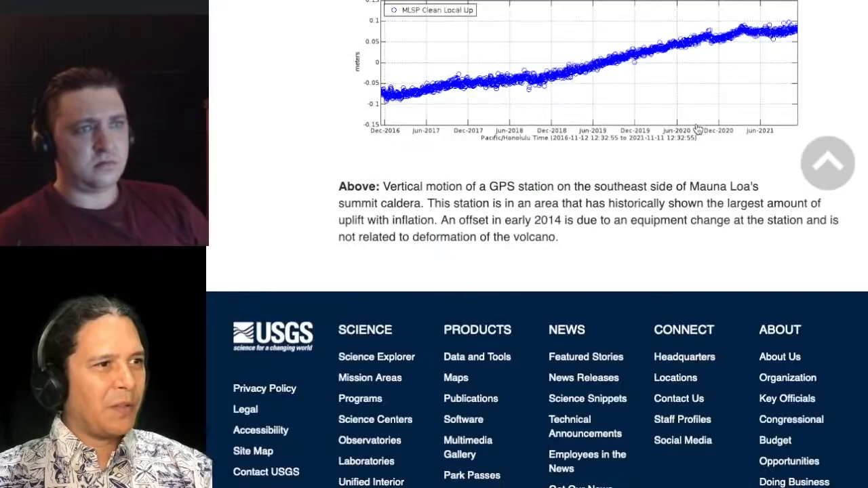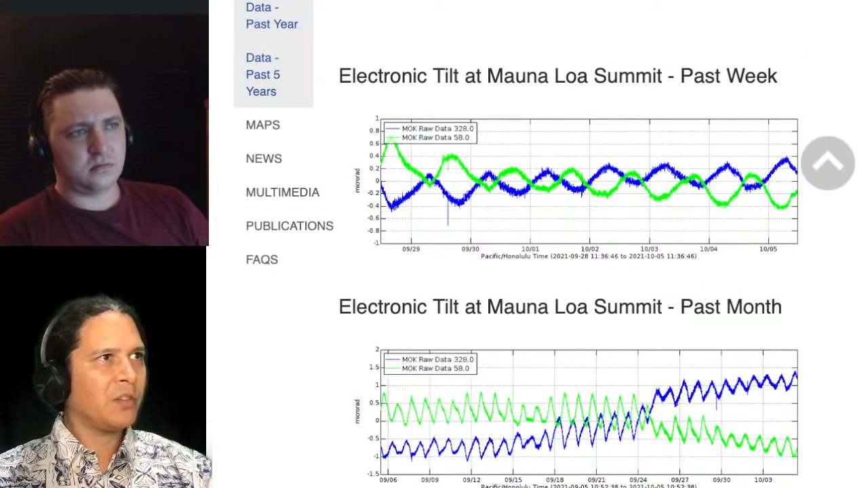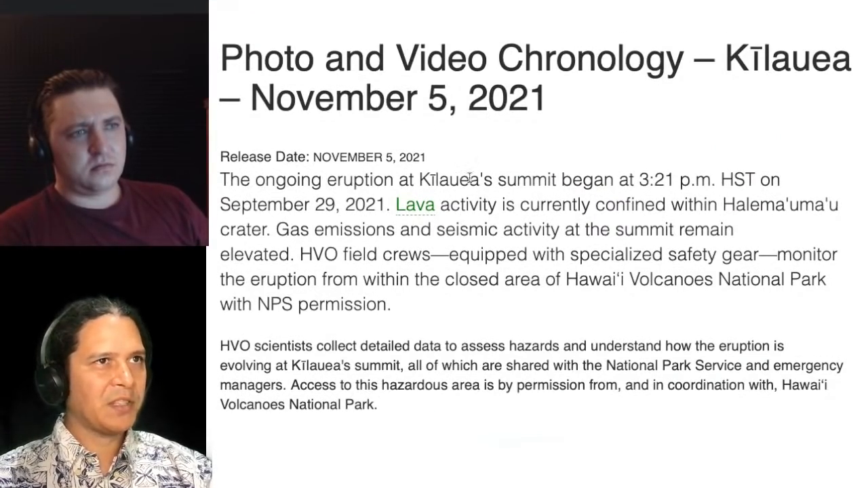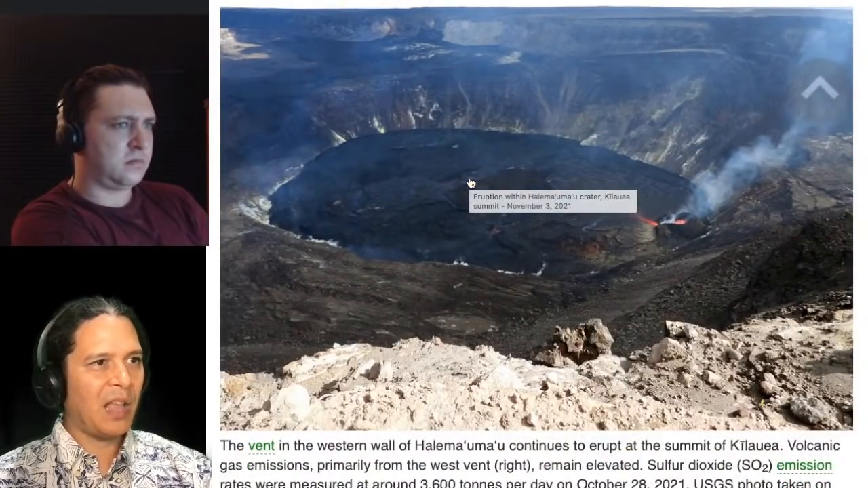All right, so that is the Maunaloa update here, and so we'll move on to looking at some of the photo and video from Kilauea that's been released. And there are a couple of days of releases to look at here. One is back on November 5th. This is before that decrease in the lava.